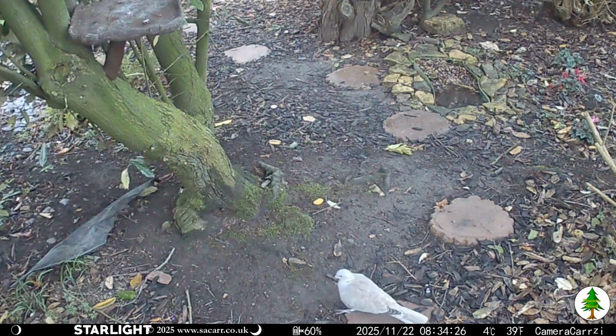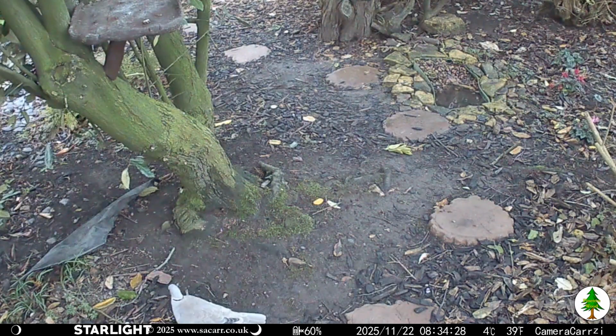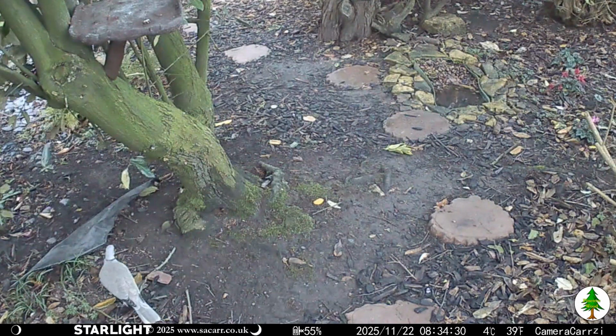10 minutes later, the collared dove had arrived and was searching for seed on the woodland floor and the bird table.